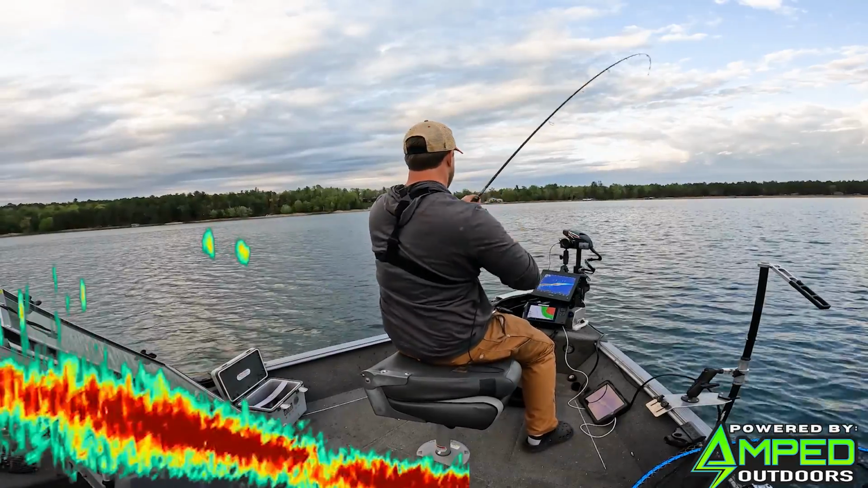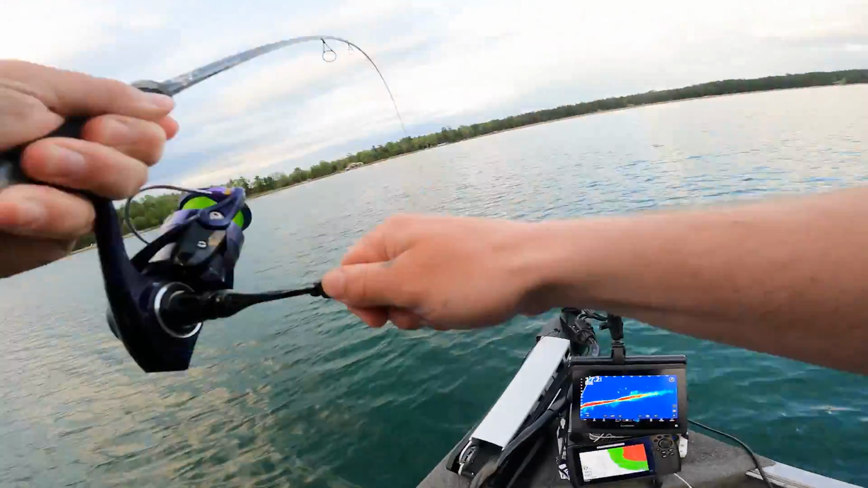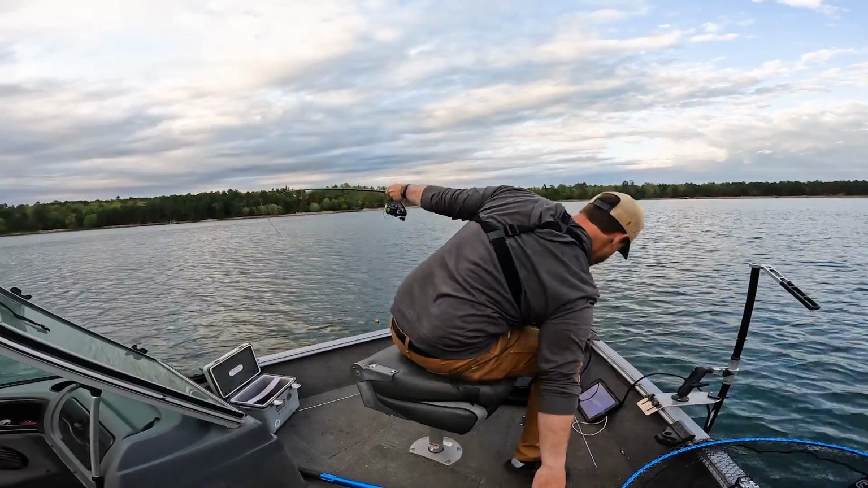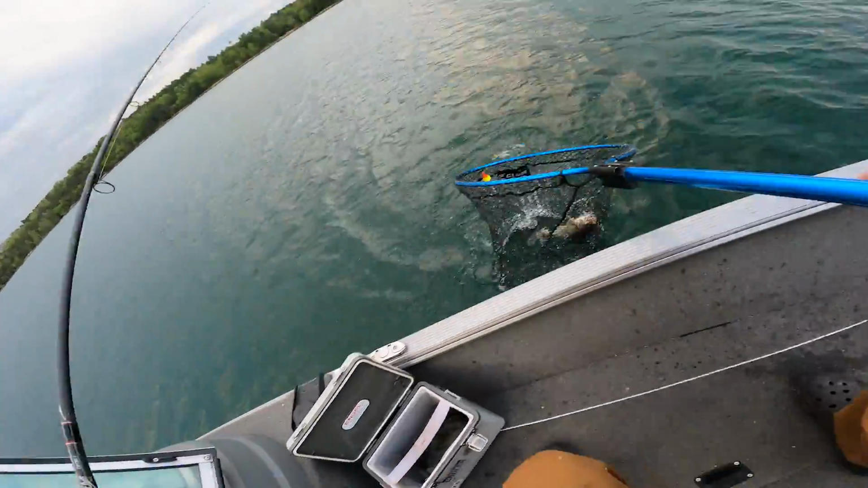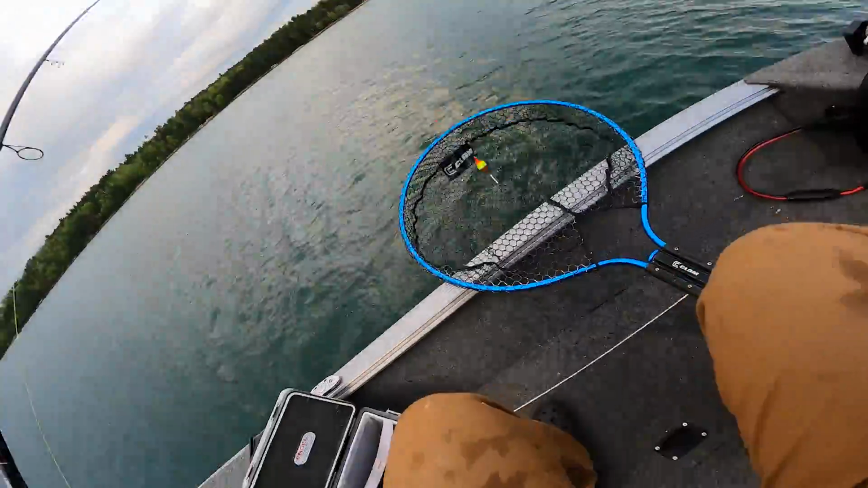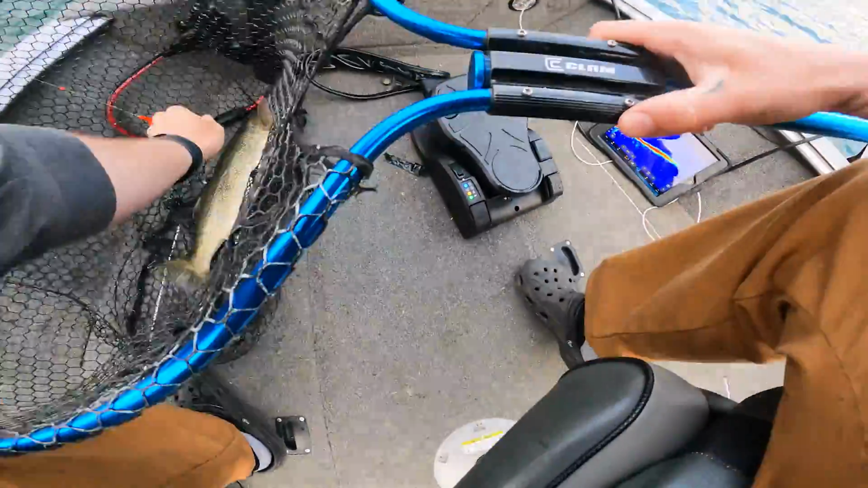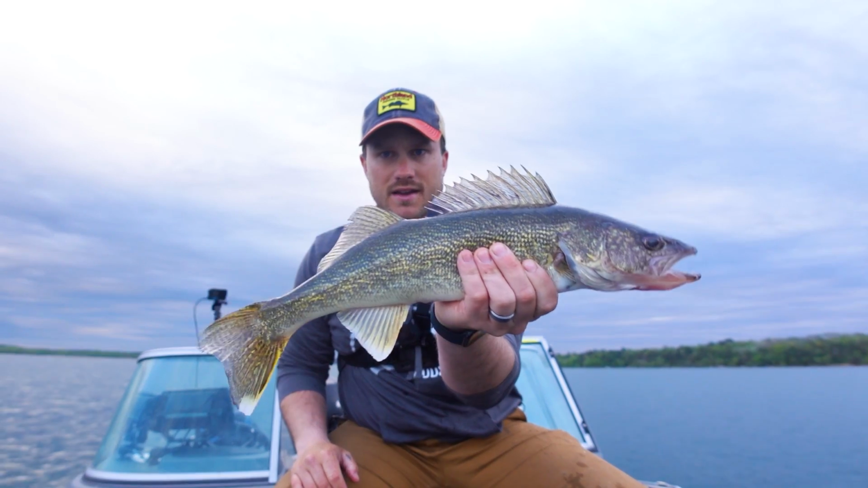I don't even know if this is gonna be a walleye. If it is, it's super finicky. It is a walleye. These ones have just been so finicky. Man, that was, oh, and he popped off right away. I don't know what it is with this crew of fish, but they are finicky. That one's probably right around that 20-inch mark.